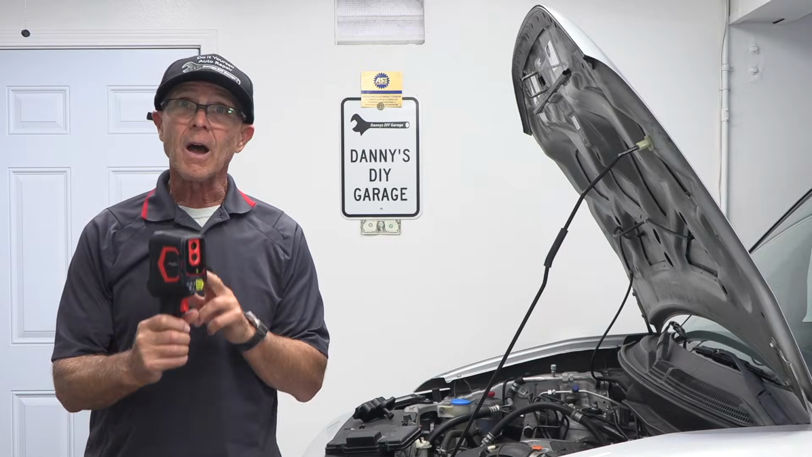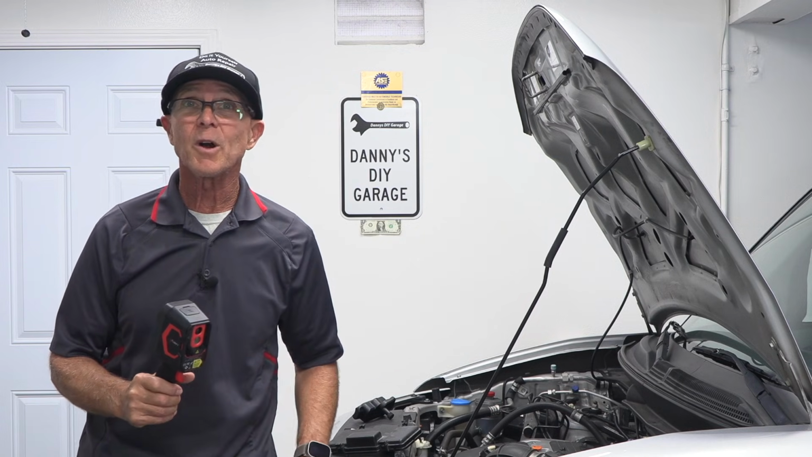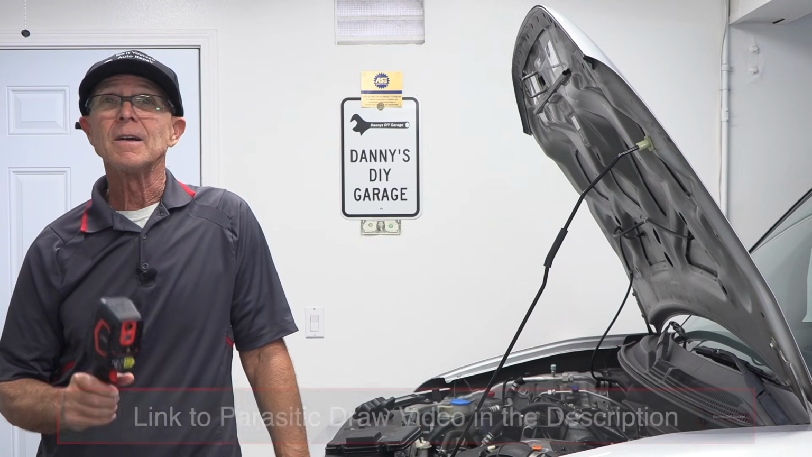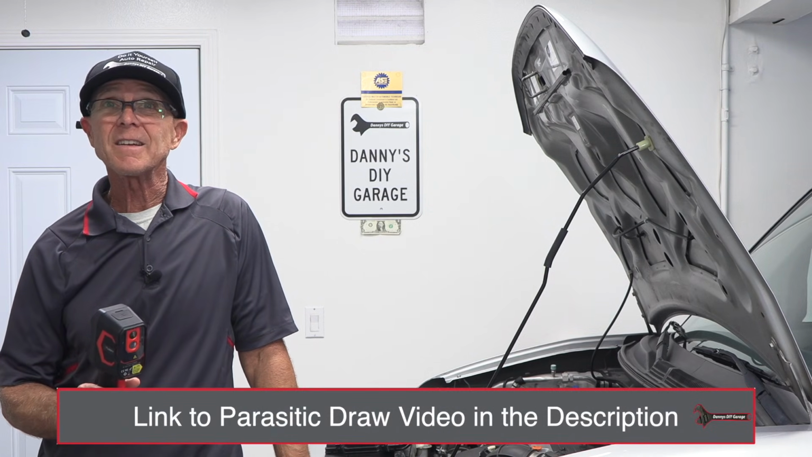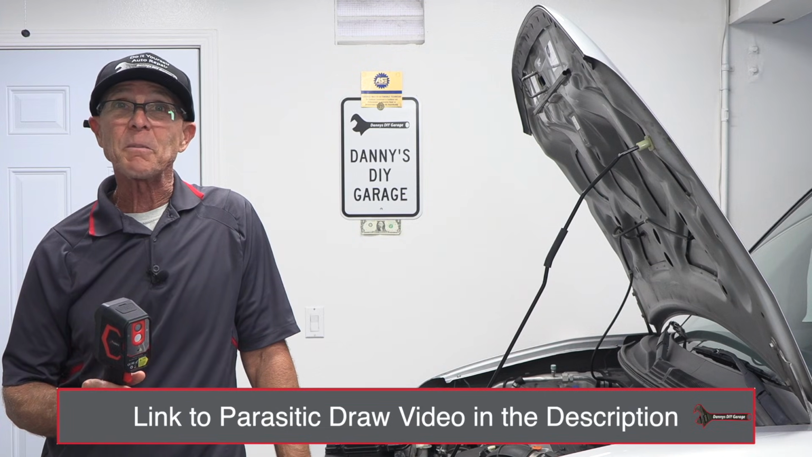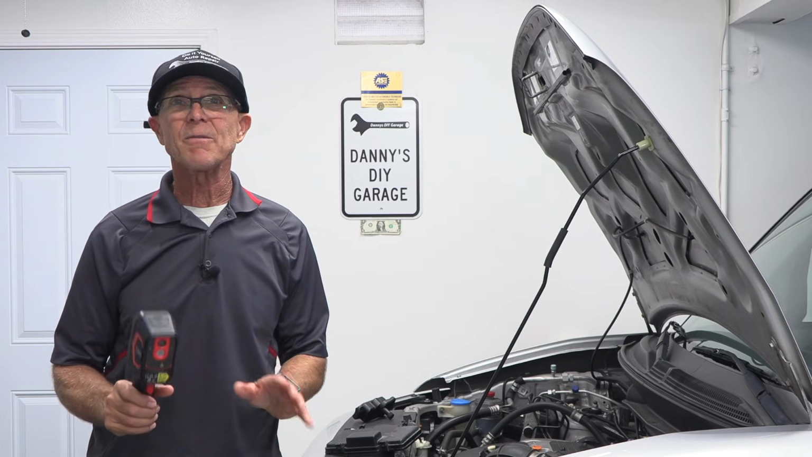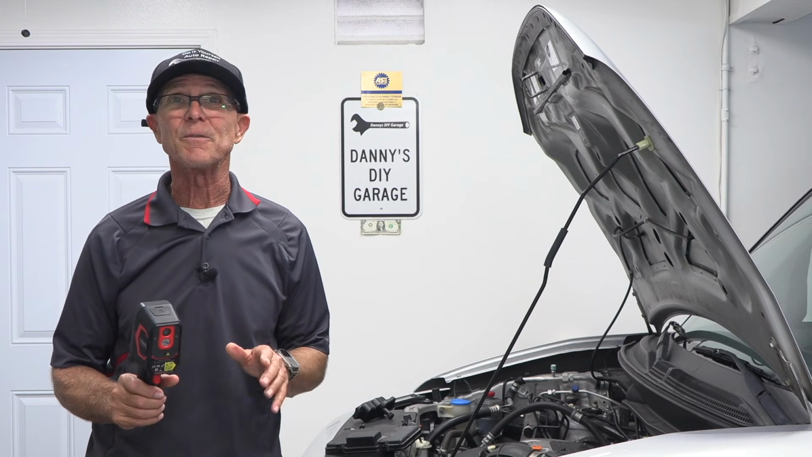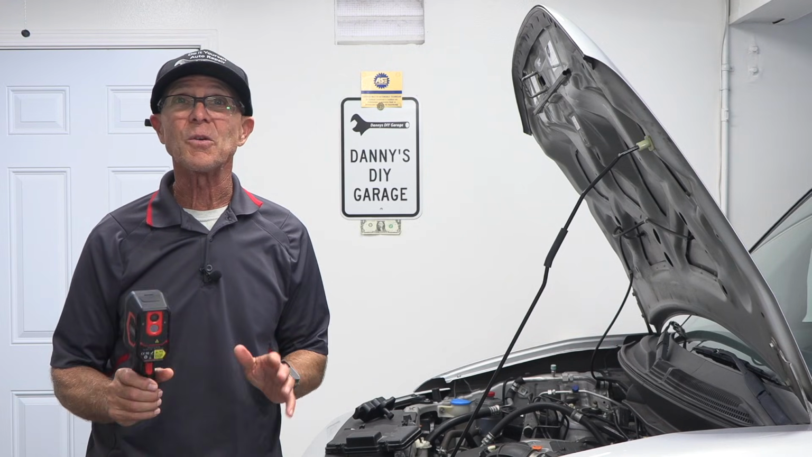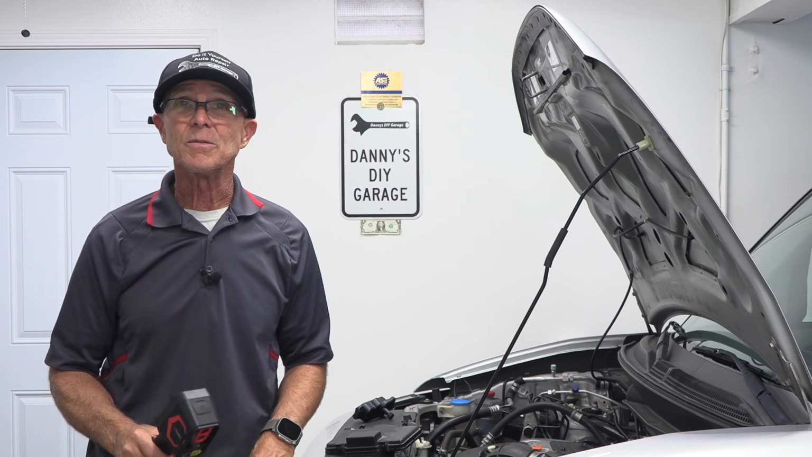The first thing that I want to demonstrate using this tool is one of the most frustrating problems for any car owner. It's the parasitic draw. A parasitic draw is basically something that's staying on in the car, pulling power from your battery when it shouldn't. Most people don't even know they have one until they leave their car sitting for a couple of days. Then they go try to start it, and the battery's either weak or completely dead. And by then, it's too late.